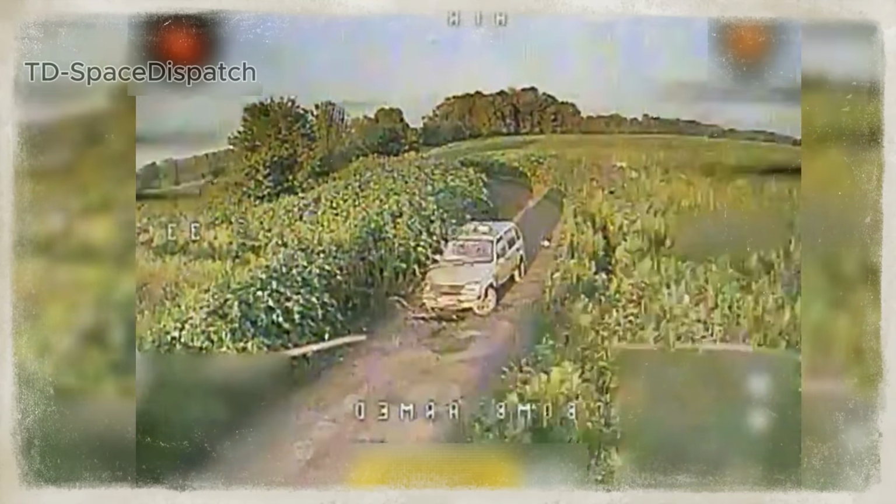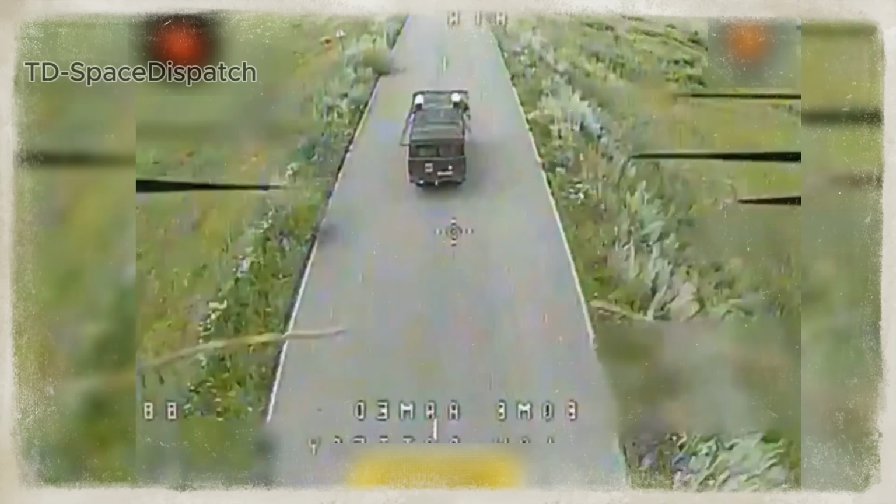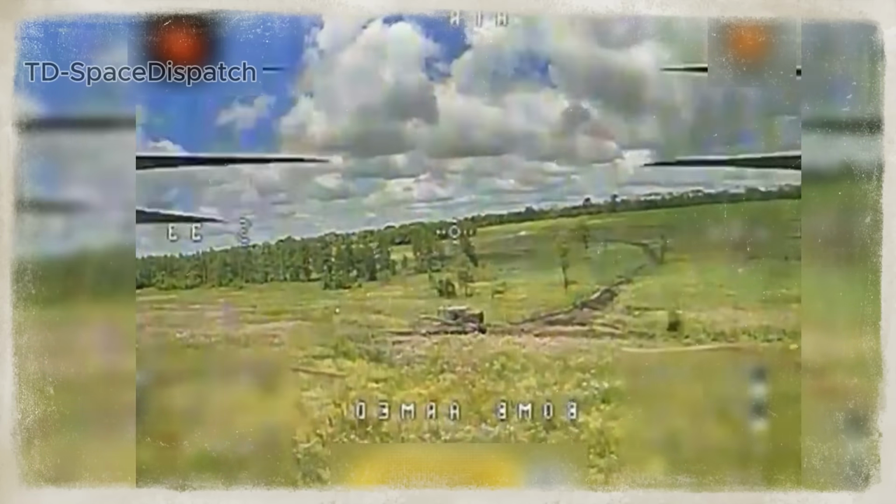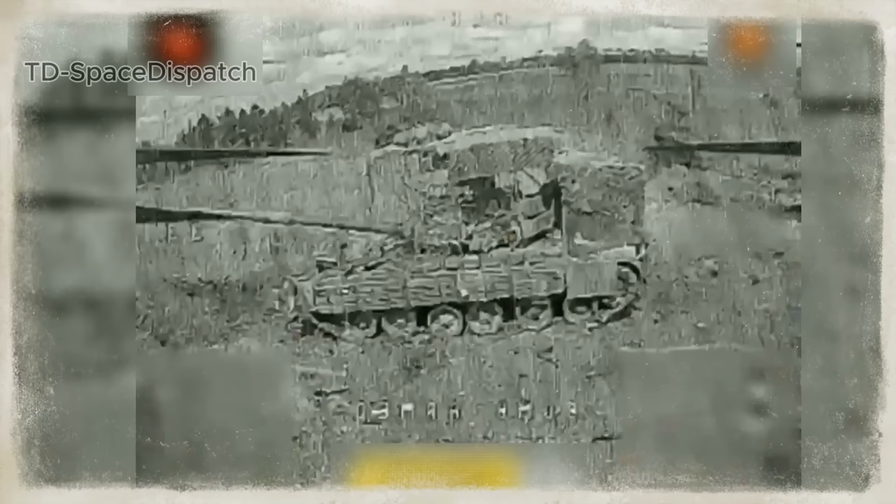Near Vovchansk, a Russian logistics truck stood idle in an open field. From above, Ukrainian FPV operators observed. The drone launched low and steady. It struck clean. Minutes later, another truck was moving on a nearby route. A second drone was dispatched. It pursued fast, caught its target. 2 trucks destroyed. The supply line severed.